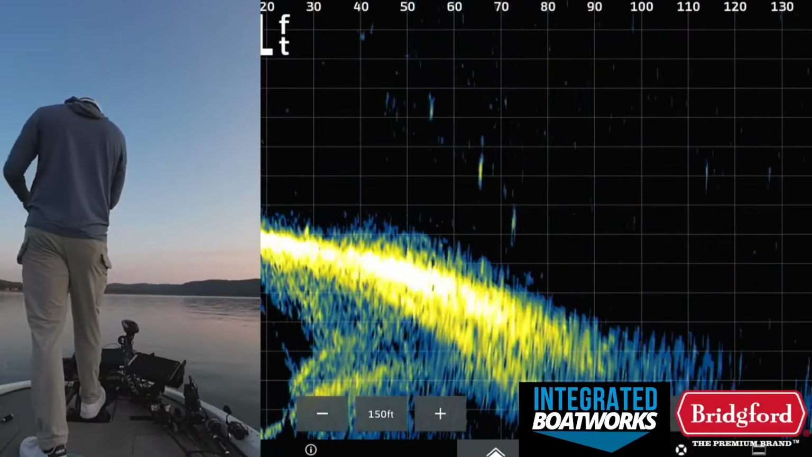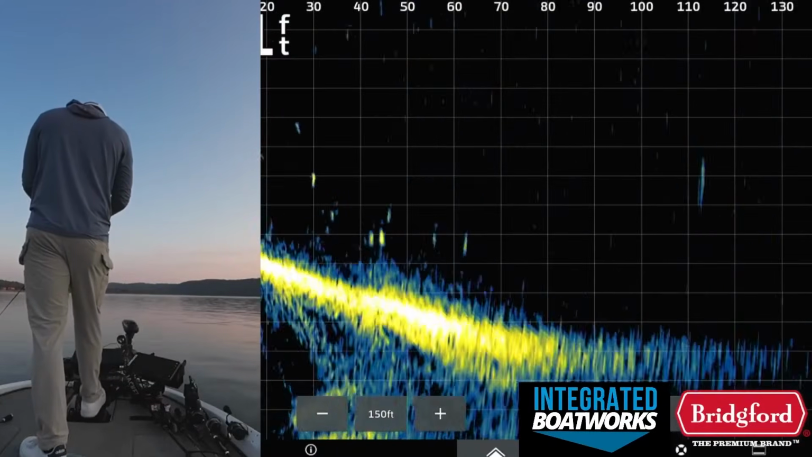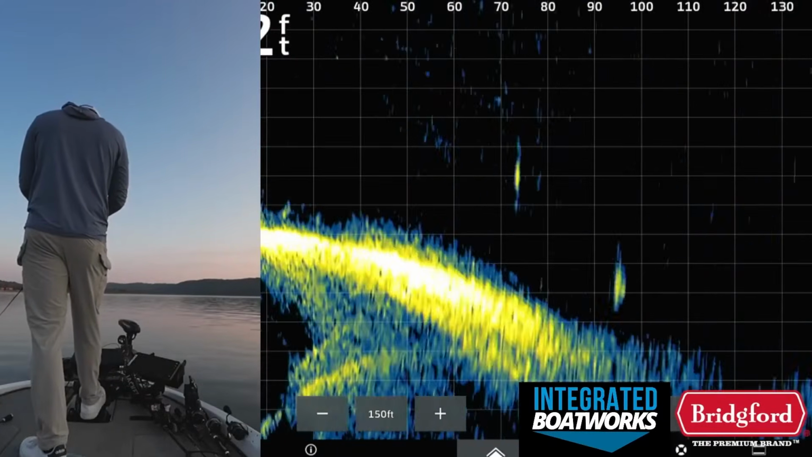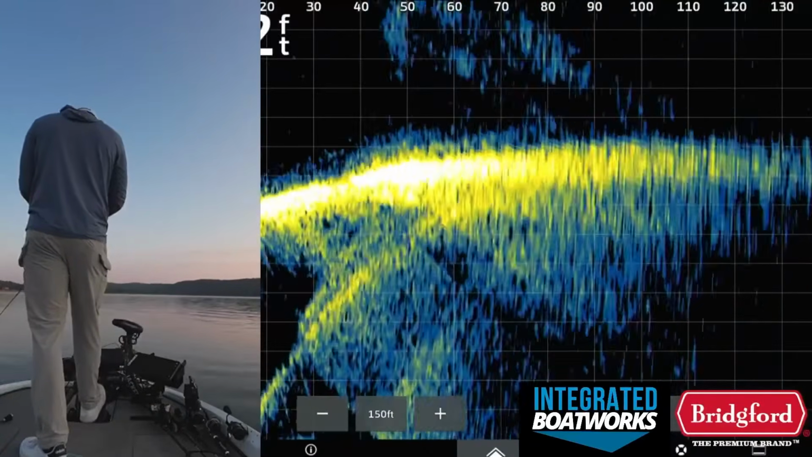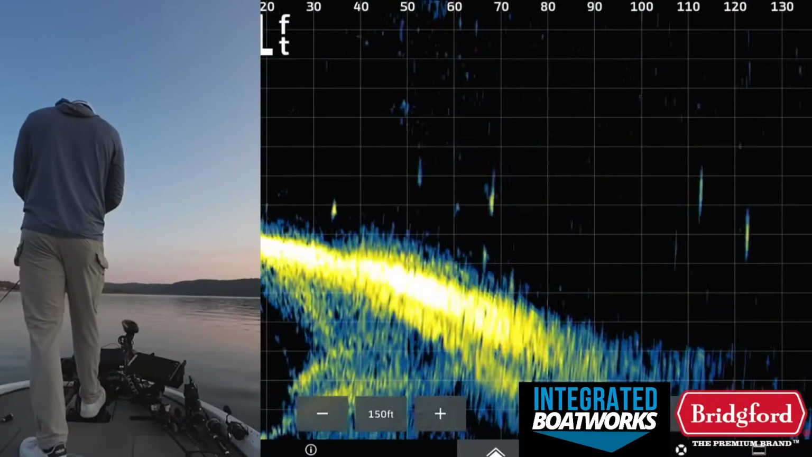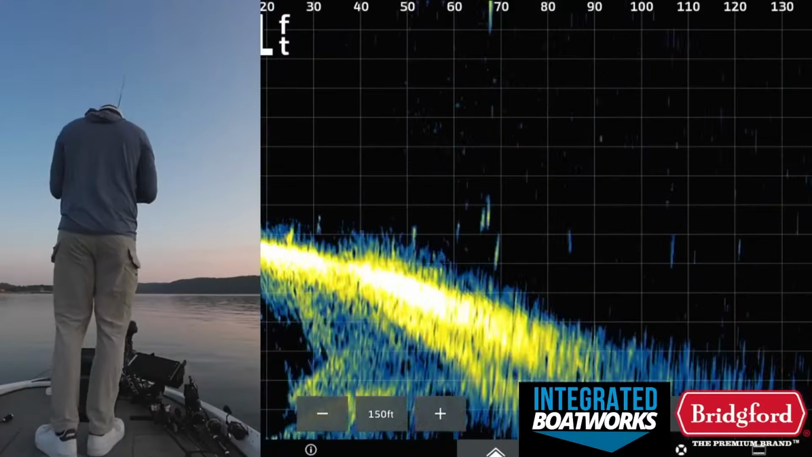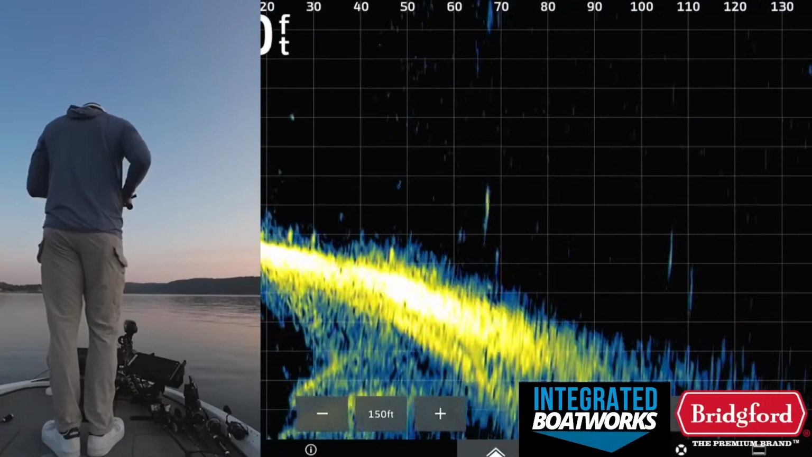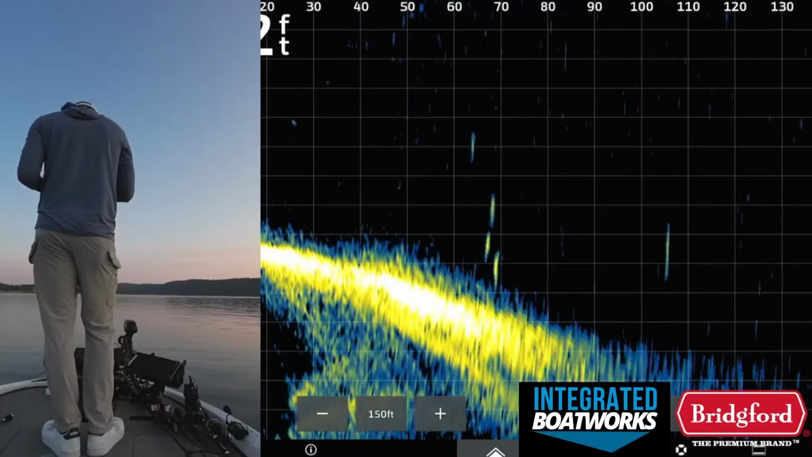Dang. Quite a few fish down there. I don't know what they all are. So much happening in this area. It's like disorienting. This is some of the hardest stuff when there's so many fish in a spot. It's hard to tell what's happening.